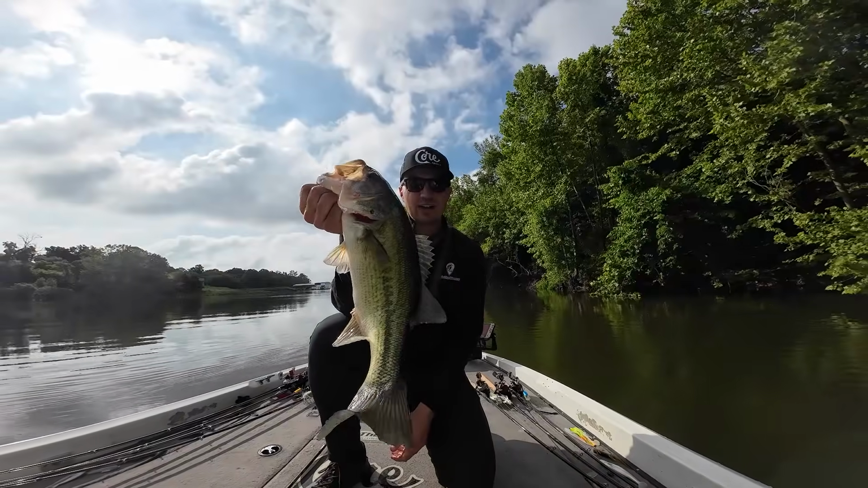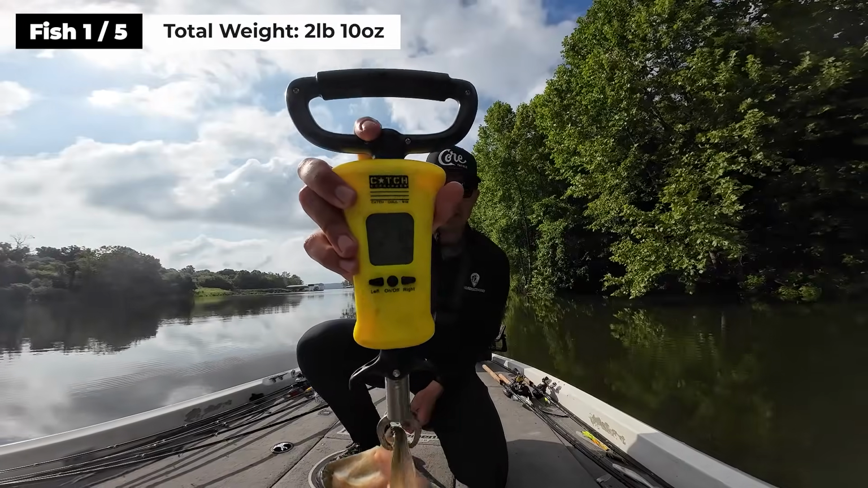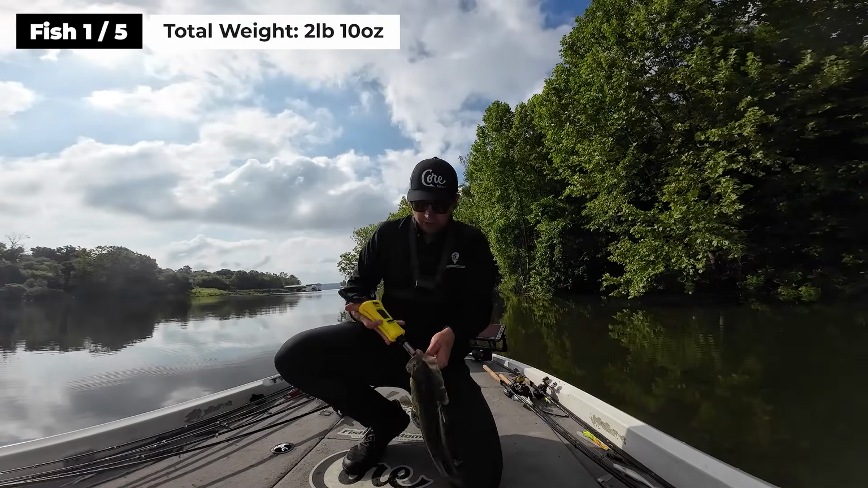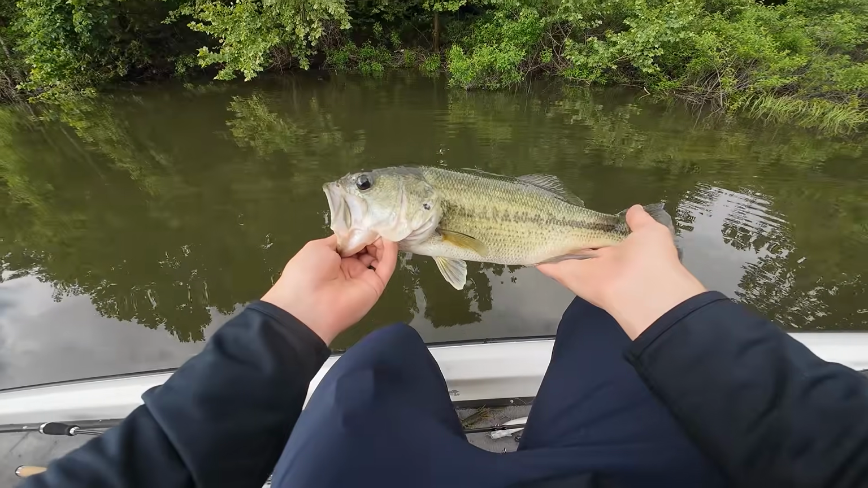It's going to get us on track for 15 pounds. Let's get a weight on them real quick. There we go, guys. 2 pounds, 10 ounces. 2.5 pounder to get the day started. Beautiful fish right there. There we go, guys. Great way to get the day started. Let's try to get another one.